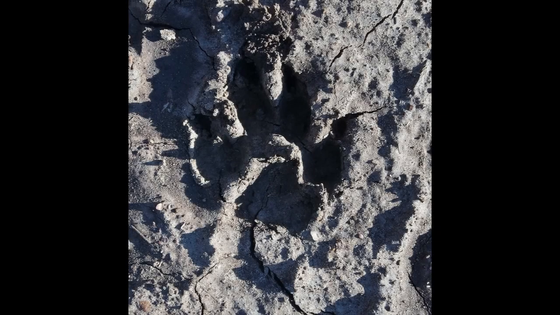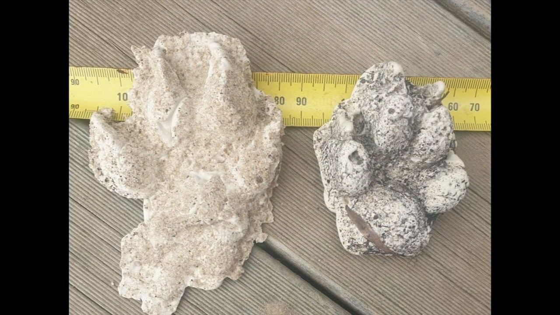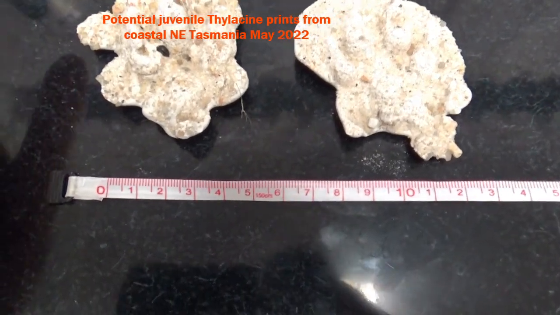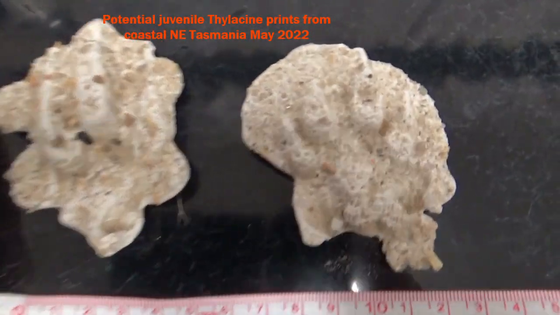We had some prints out on the coast. We've also got some prints from inland in northeast Tasmania this year. You can see what I believe to be a thyla on the left and a kelpie on the right. Vast difference. So here's the two little plaster casts. You can see with my big fat finger there that they're very tiny.